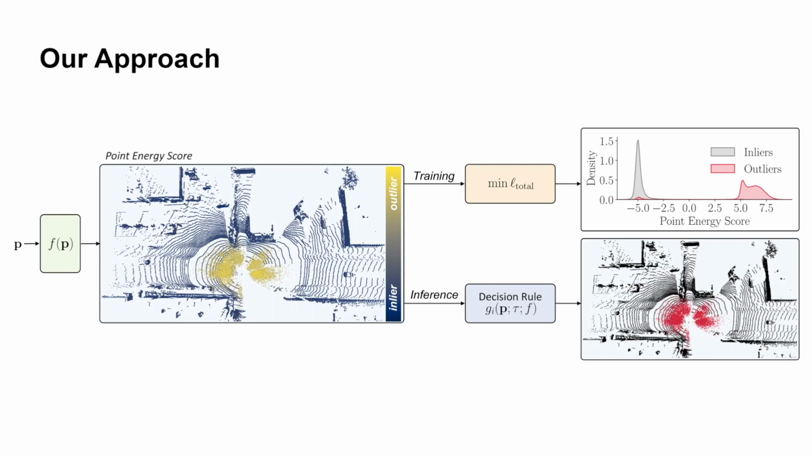During inference, we can choose a threshold tau, for which we decide based on the point energy score of each point if that point is an outlier or not. In the bottom right plot, we report with red points all of the outlier points detected.